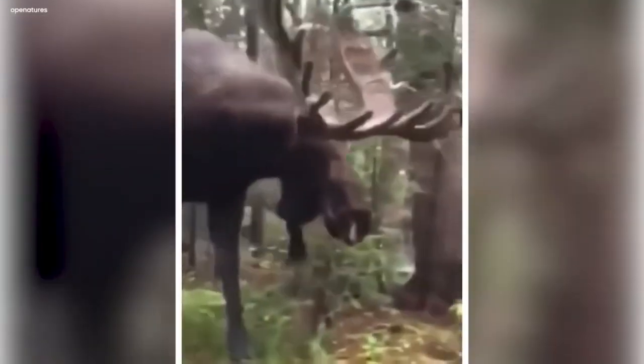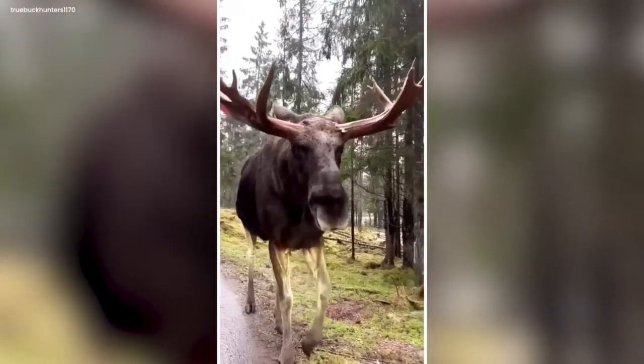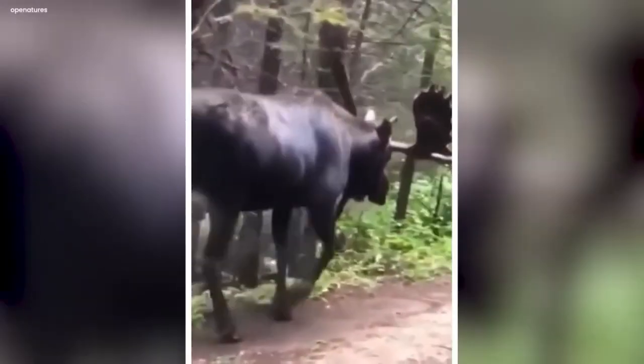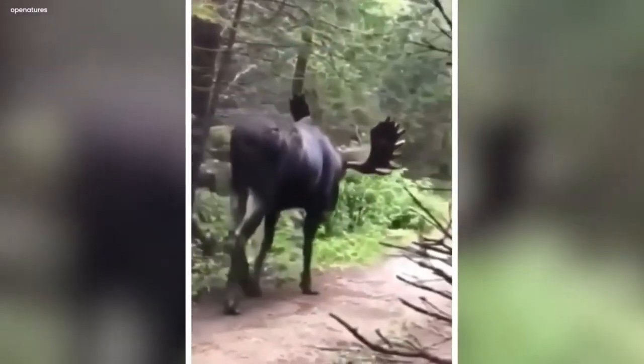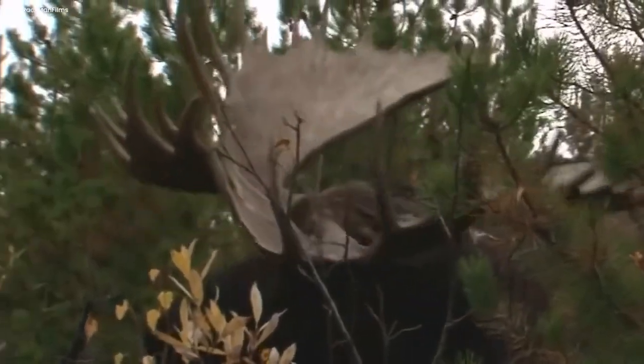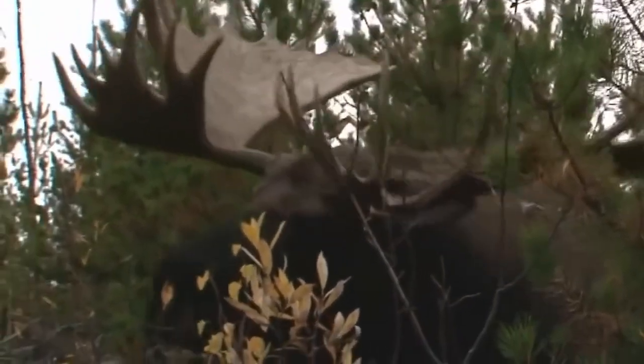You can see its legs are very big. The moose's antlers are beautiful and at the same time very big. The moose moves forward and you can see that the moose does not have a tail. It also tells us how the moose can navigate through the forest very easily.